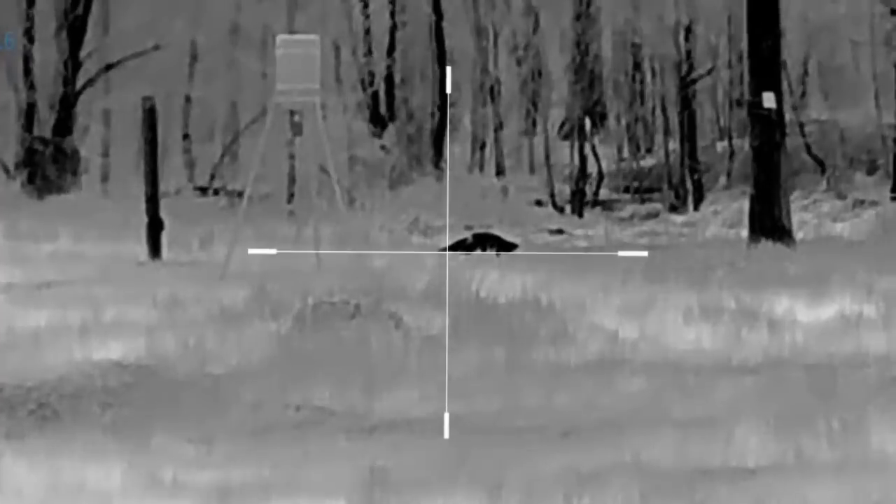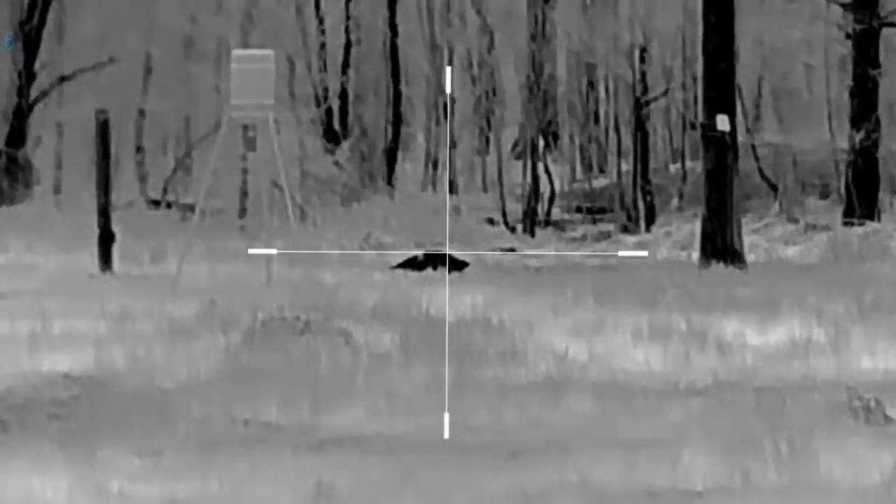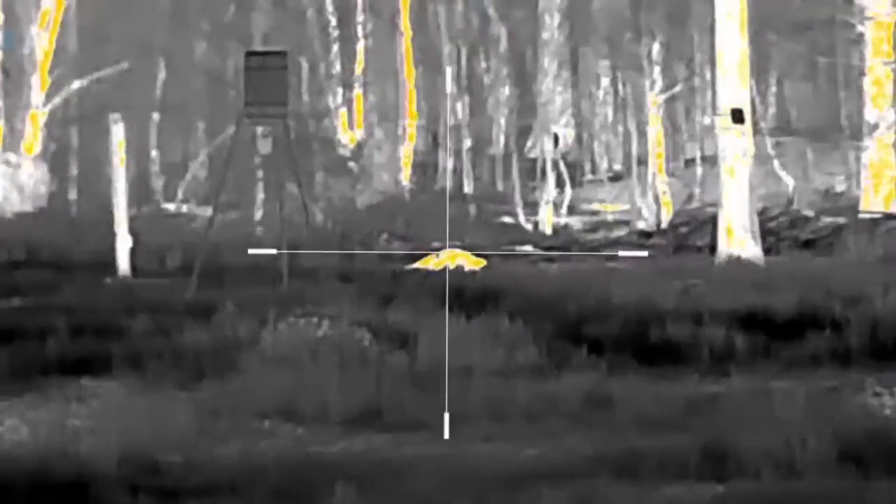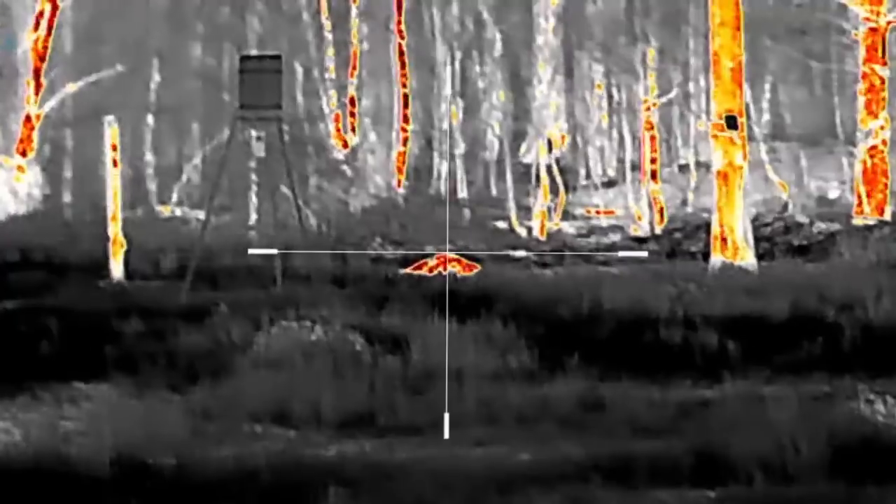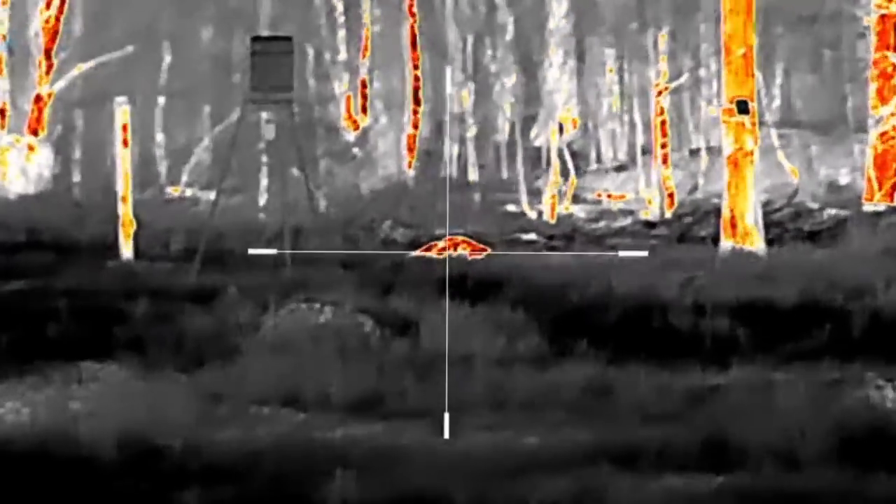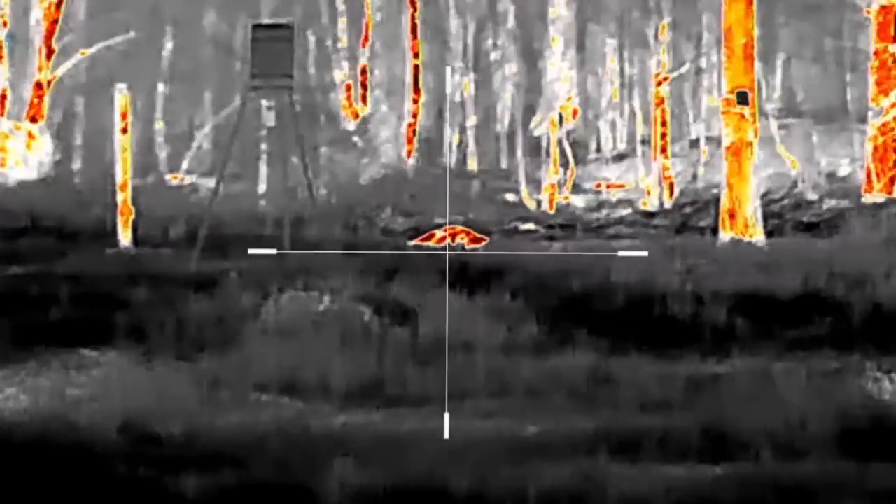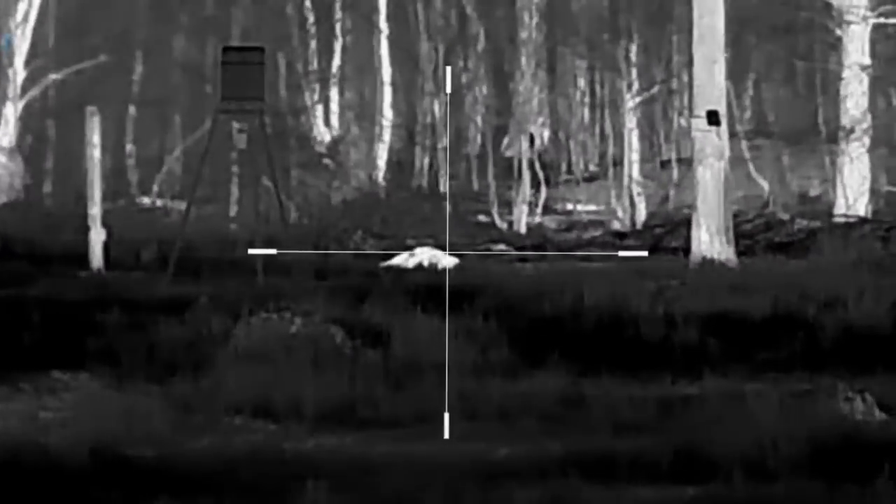So, I'm gonna go through the palettes real quick so y'all can see. Of course, he's laying dead. I ain't had time to do all that with him alive, or didn't want to. But that is Glory Hot. I call it palettes, the different colors that you can use. That's Glory Hot, and you can see he would be bright red, an animal that big. That's White Hot. That's a good looking color right there.